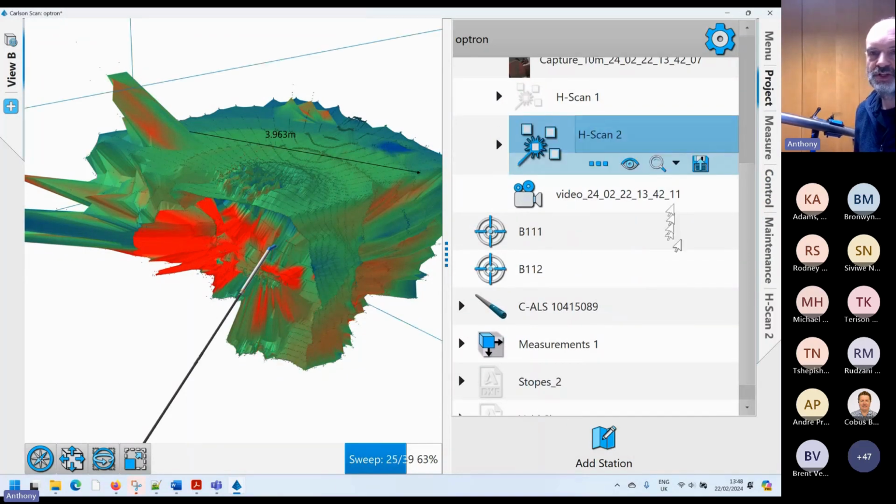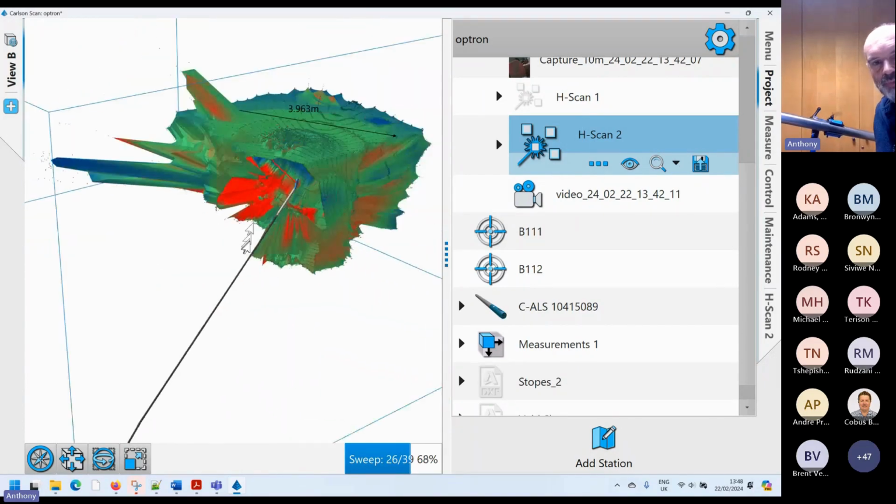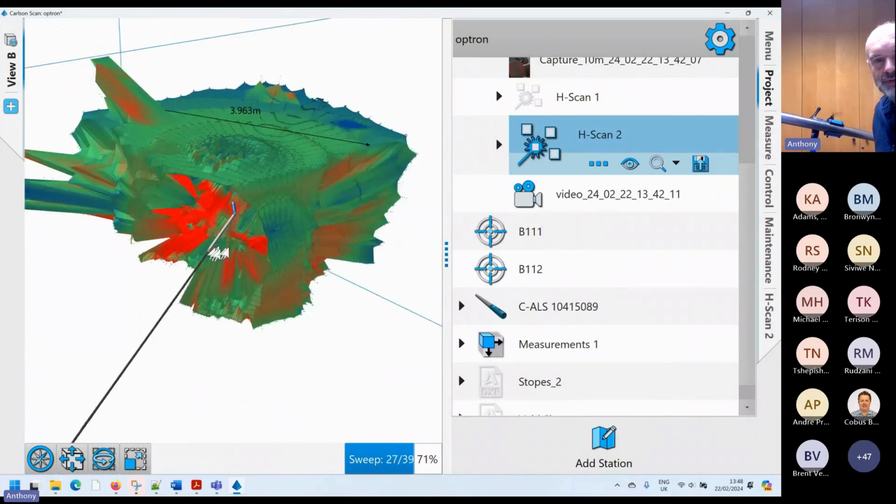And so anything you collect in here can be exported. So we can export the point cloud if we want to. We can export the surface model, and we can export the deployment trail there if you want to as well.